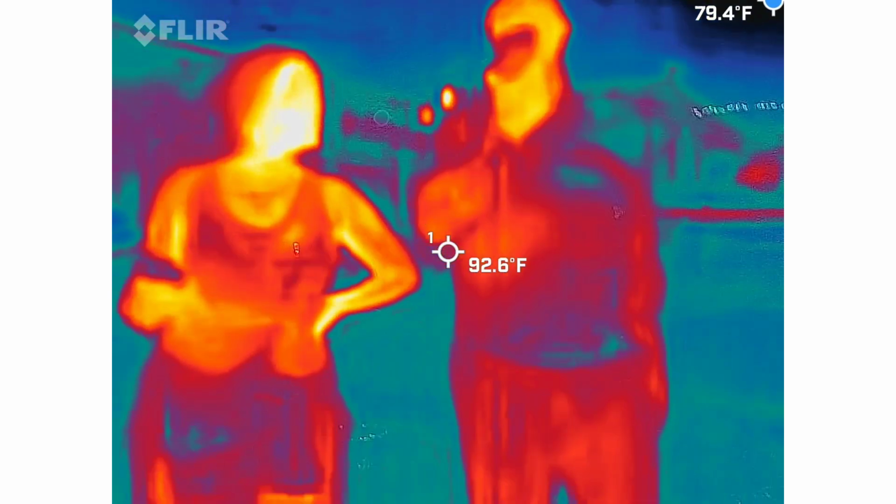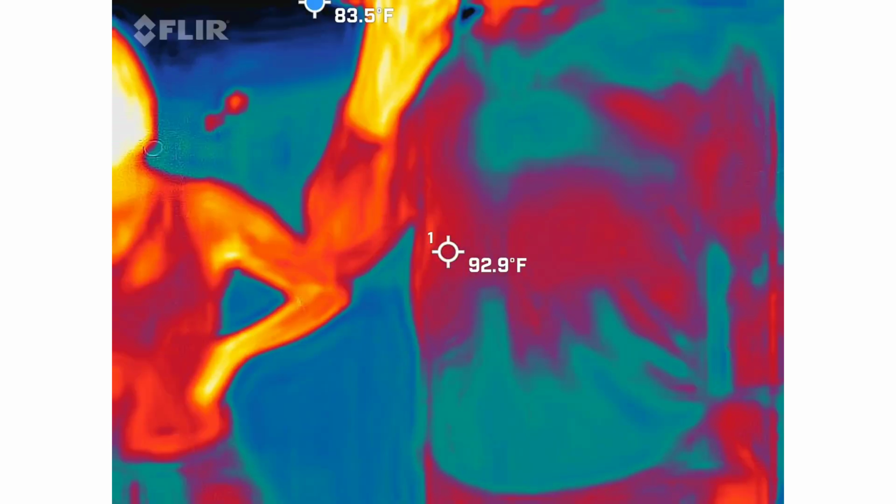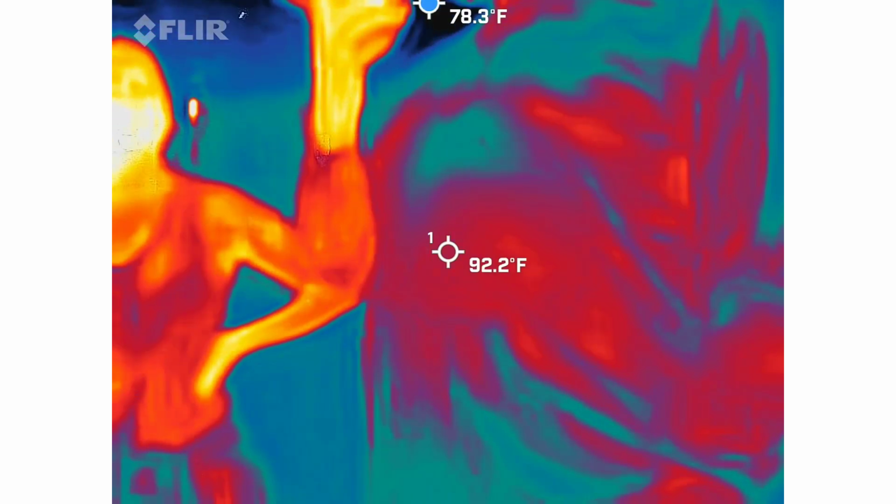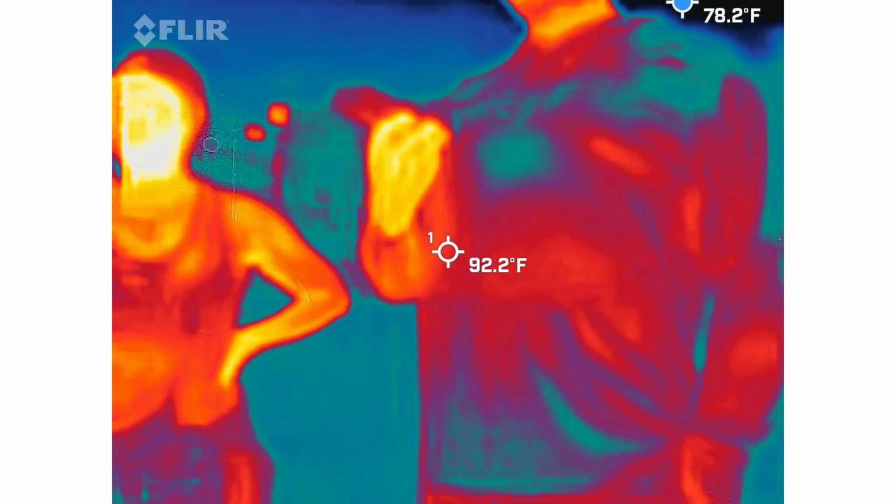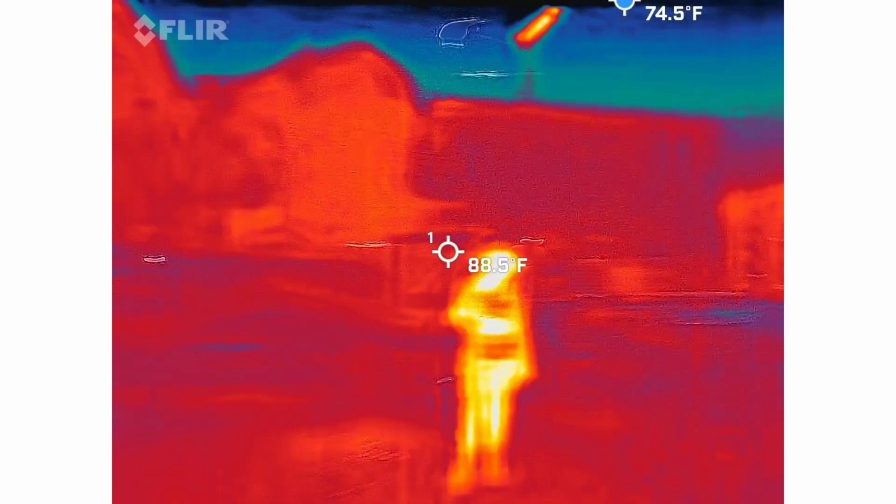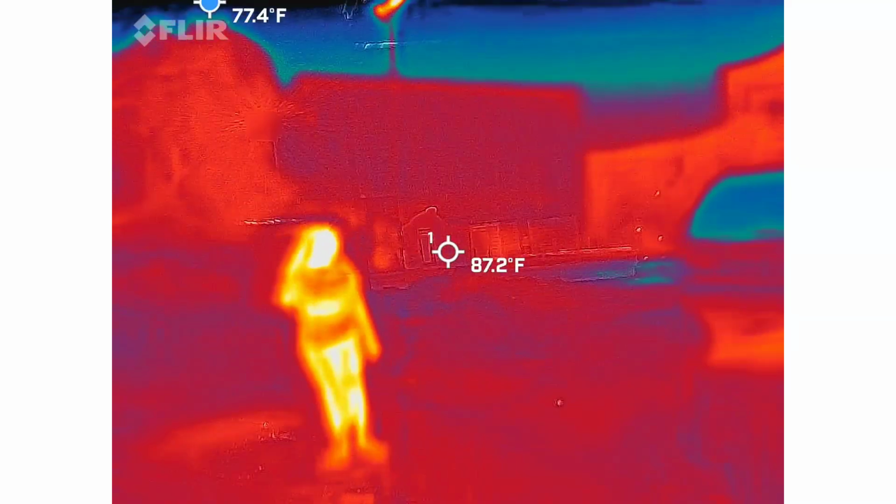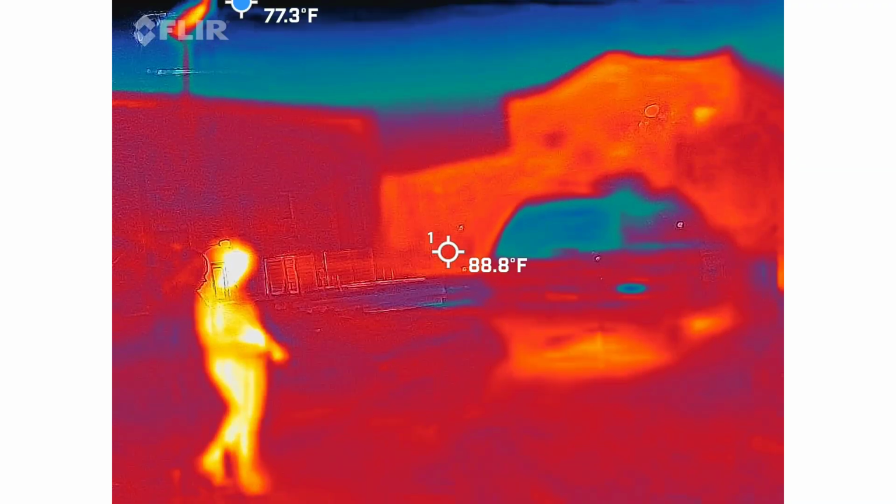How many bedrooms? How many kids lived in the house? You heard three. Oh, you just heard 3?